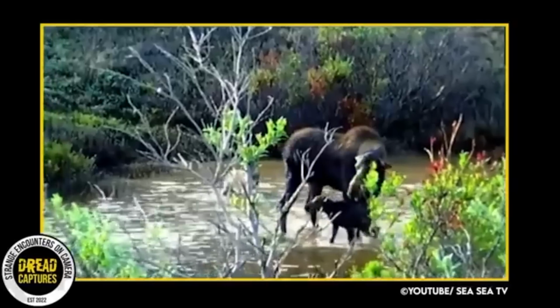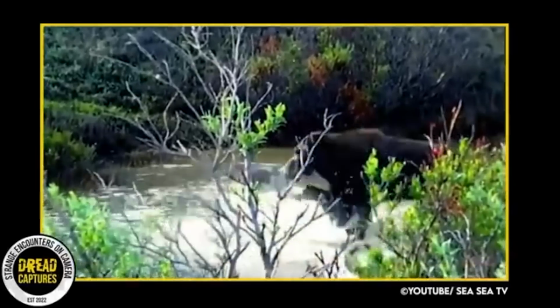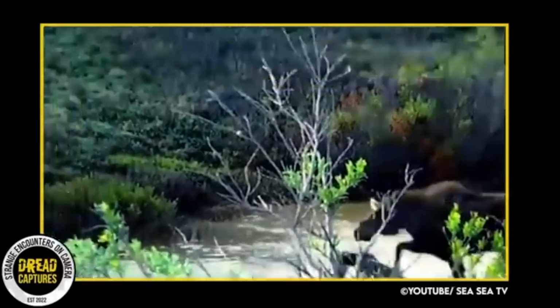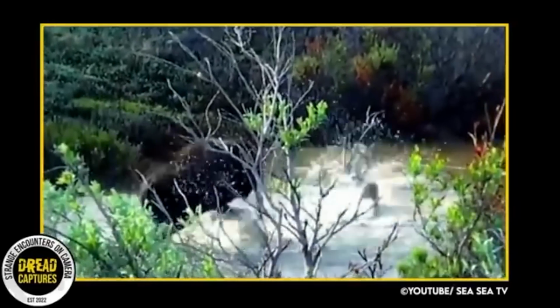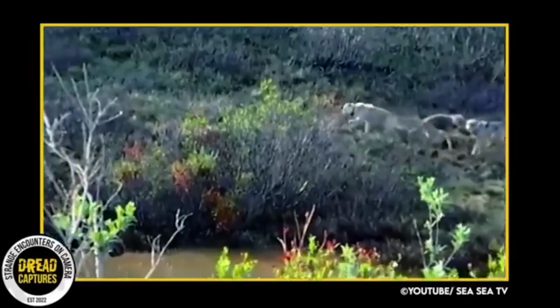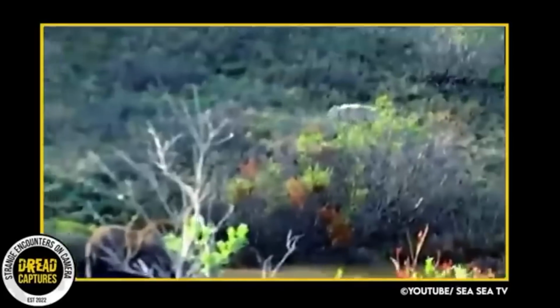In this scene, a female elk bravely defends her calf against a pack of wolves in the water. The pack of wolves are using cunning tactics to engage in a struggle with the female elk. To avoid the wolf pack, the mama elk takes the initiative and jumps into the river with her calf.